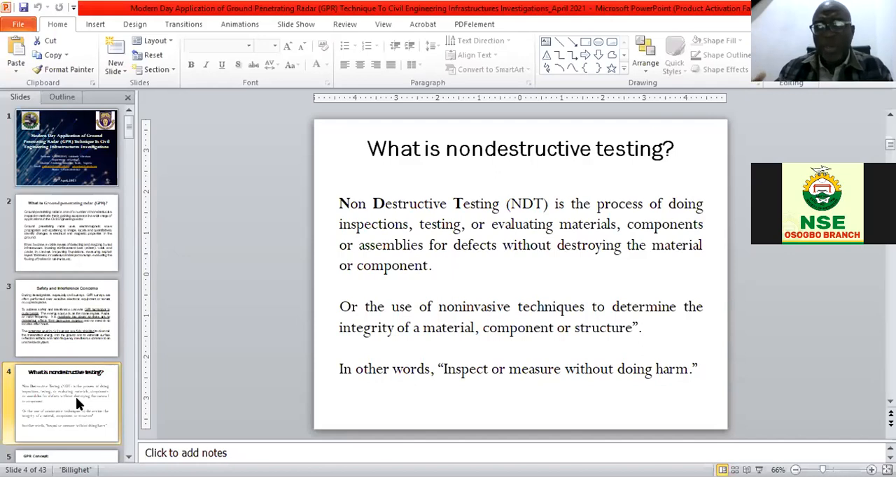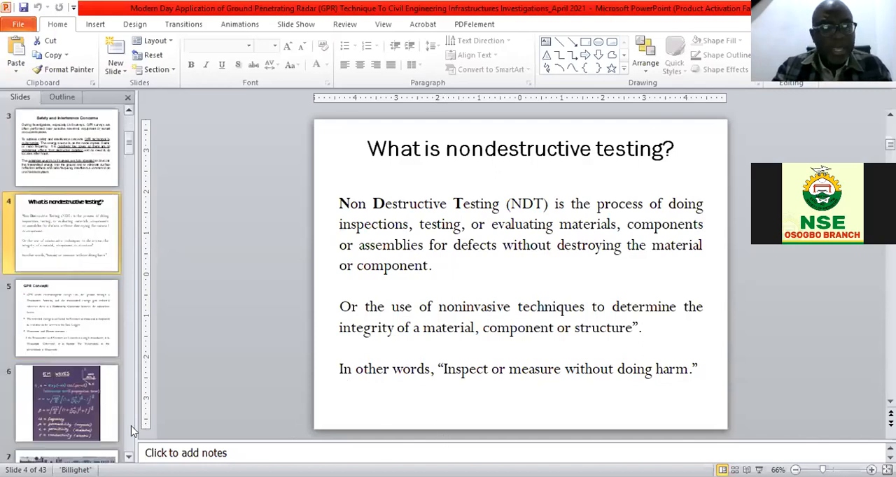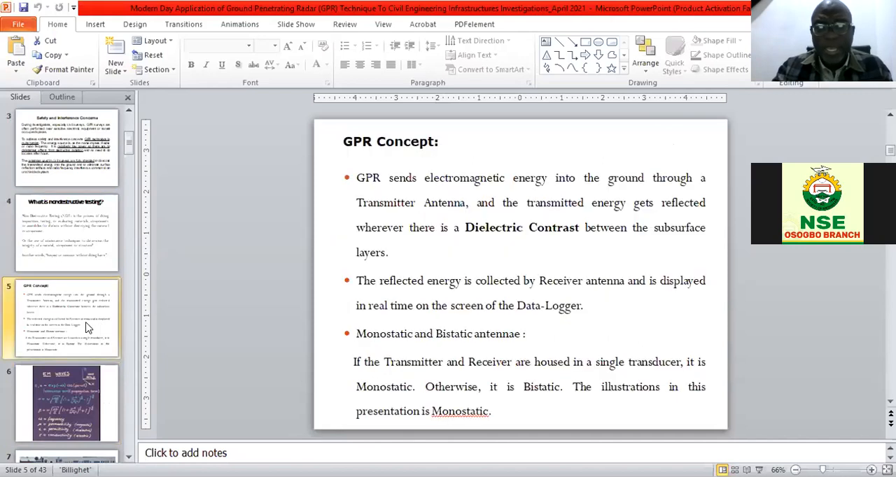We brought our GPR out there in 2014, and we were able to tell the structural engineer the source of the subsidence they observed on the Abutu Alita bridge. As I said, it's non-invasive, and the method does not harm the environment in any way.